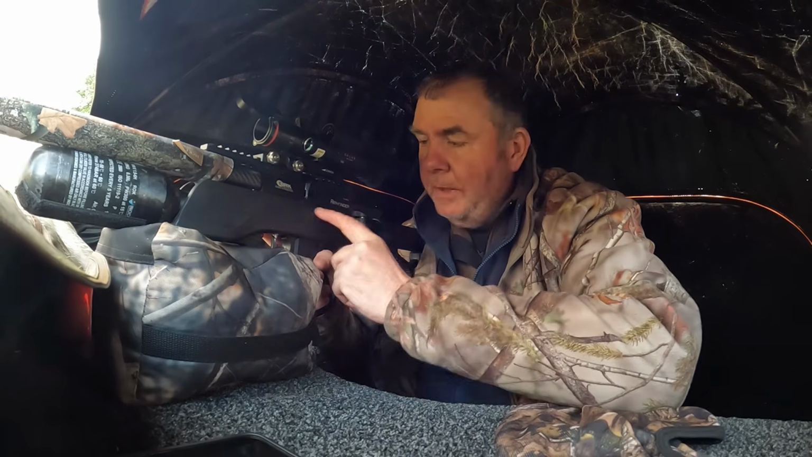I've been out on my residential perm in County Durham this morning. Got here before 6 o'clock and got all set up before it even started getting light. This morning I've been using the BRK Pathfinder in .177 and the DNT Zulus 5-20 scope on top. Pellet wise, I've been using the QYS Magnum pellets, the 13 grain ones in .177.